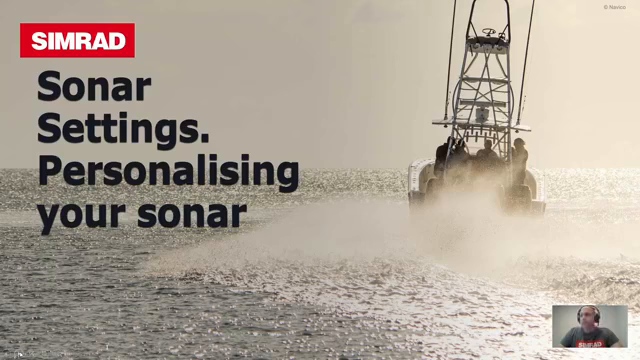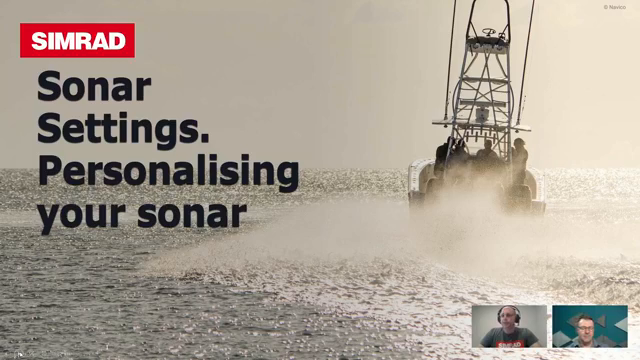So the purpose of what we're trying to do tonight was just take you through some of our Sonar settings and ways to interact with an NSS Evo3 product or Evo3S. I'll go through a number of the commonly used features and talk to you a little bit about how they affect the Sonar performance and how you can interact with them to personalize the way that you view your Sonar.